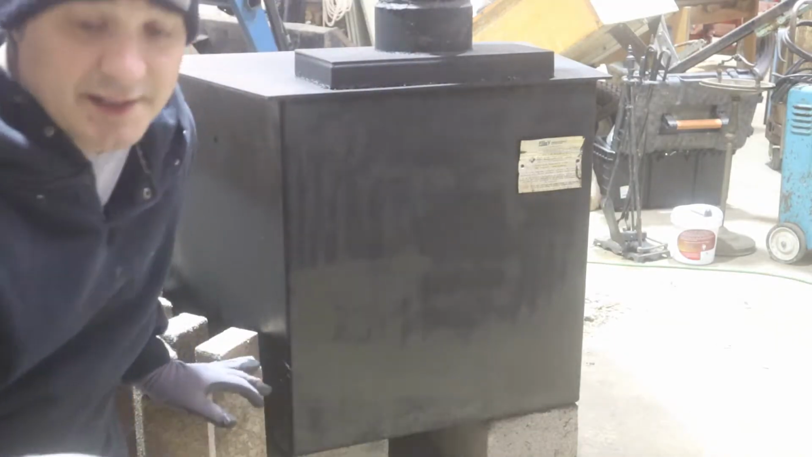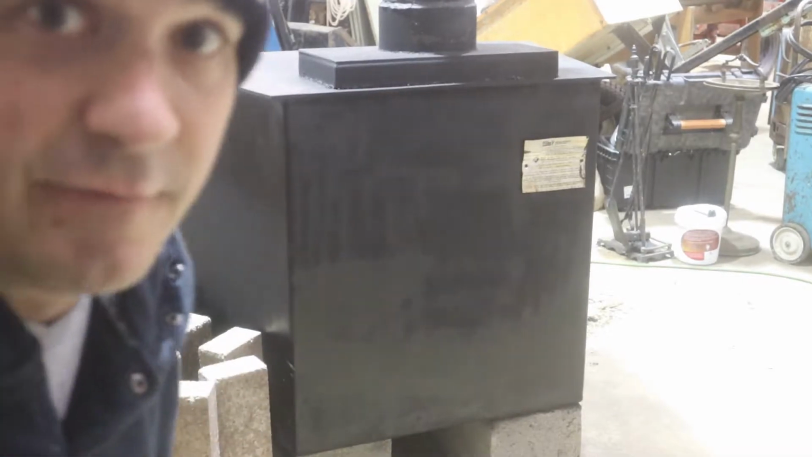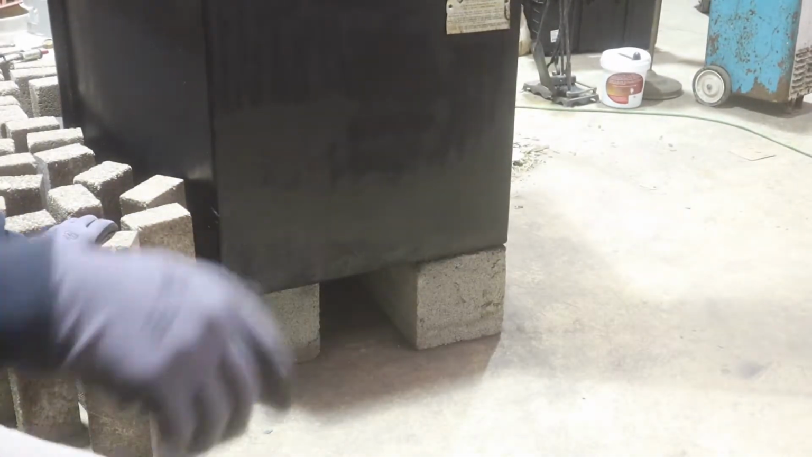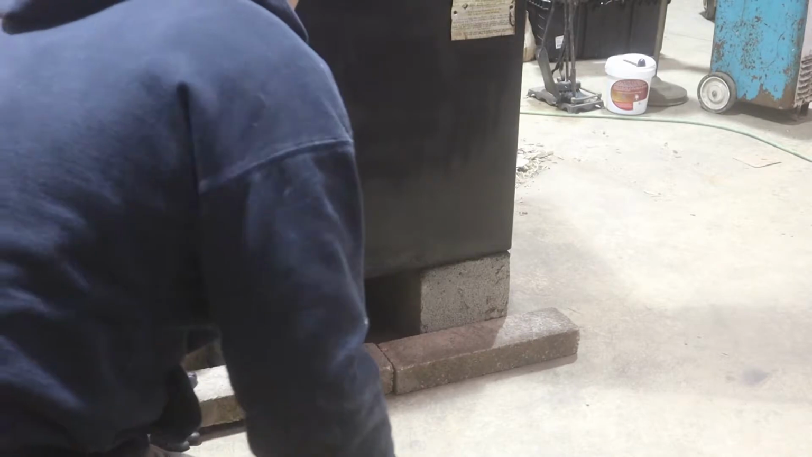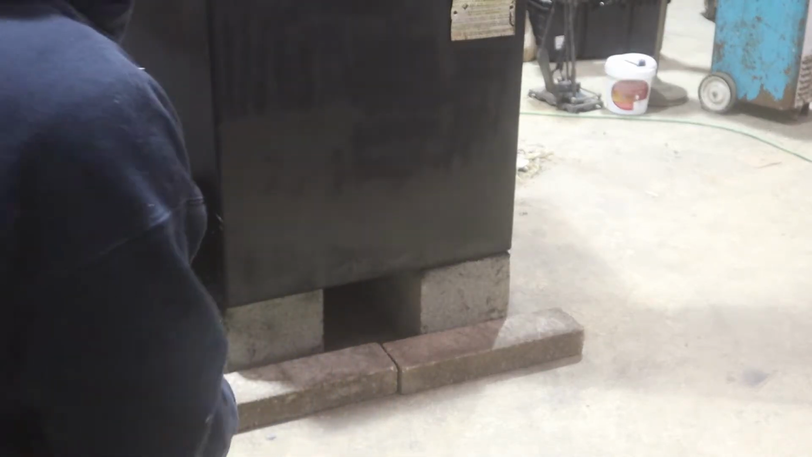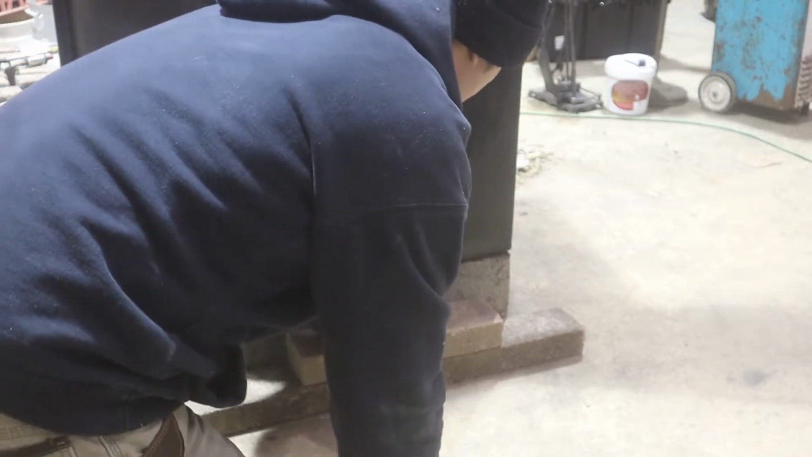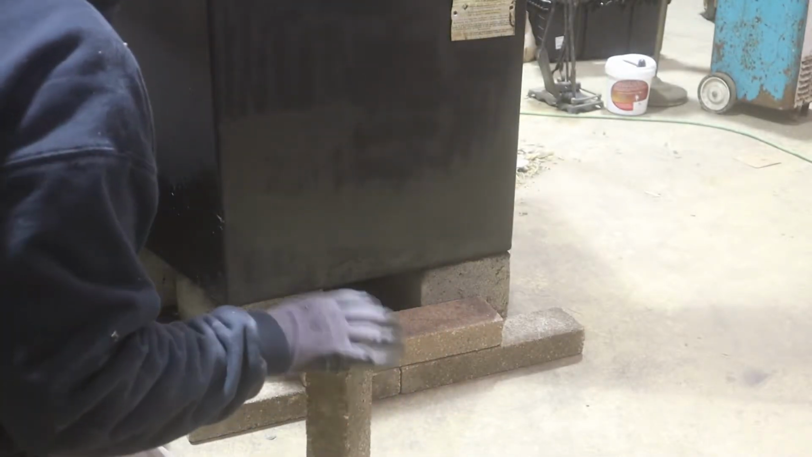All right, now a lot of this is just going to be trial and error. I don't really know how this fits in here, so here we go. I do know I'm going to start in the back. I'll get these away from the side.